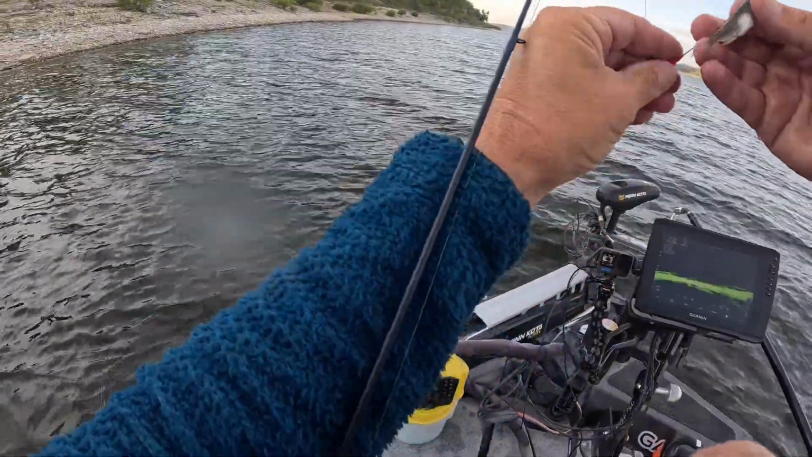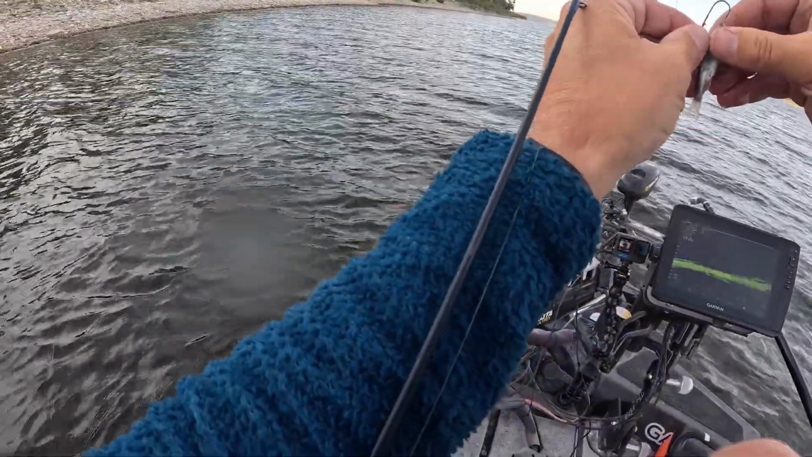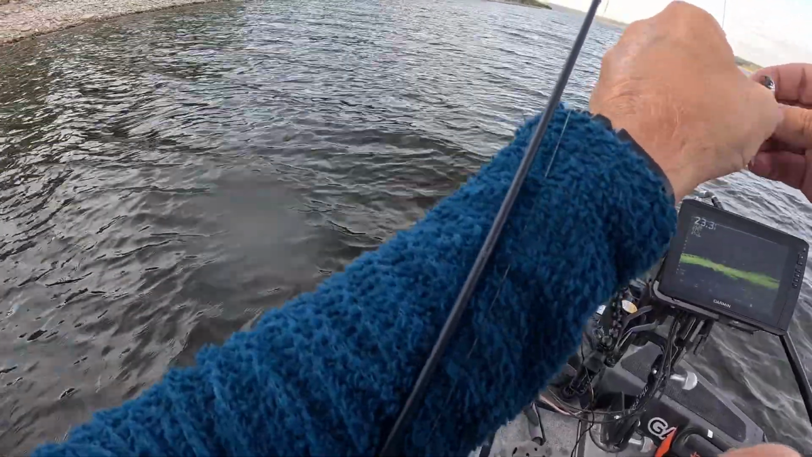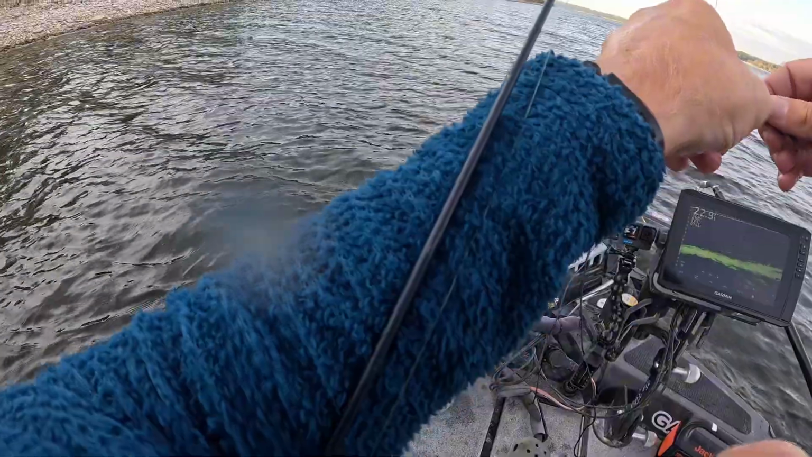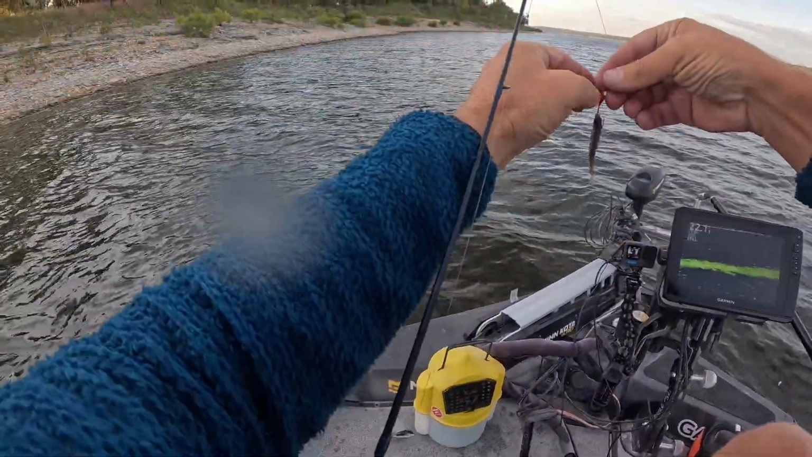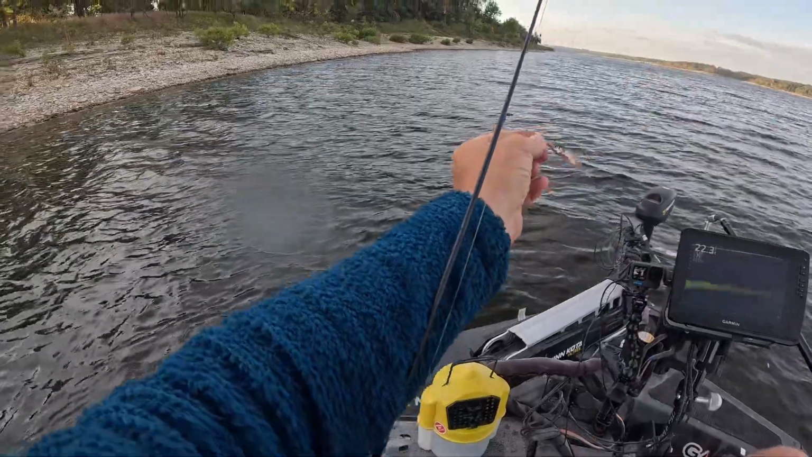I just tend to go right down through the mouth, out through the top of the back. Try to get some longer shank hooks. Just leave it like that. They seem to like it that way.